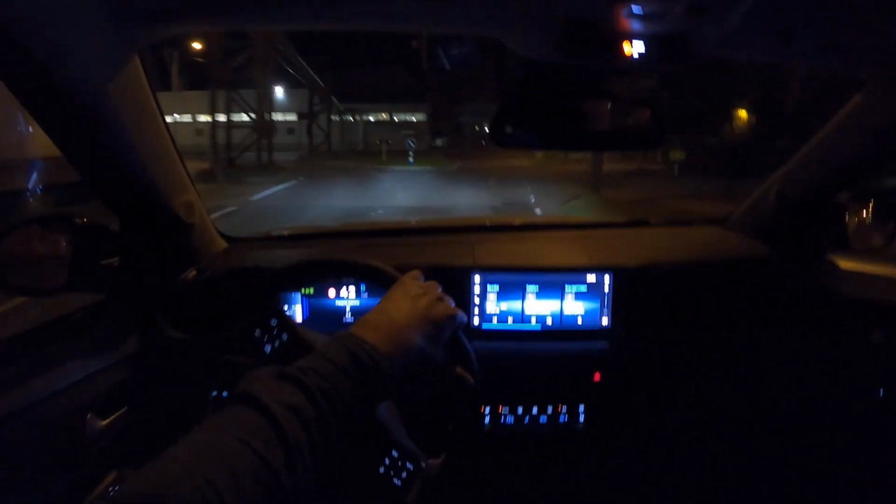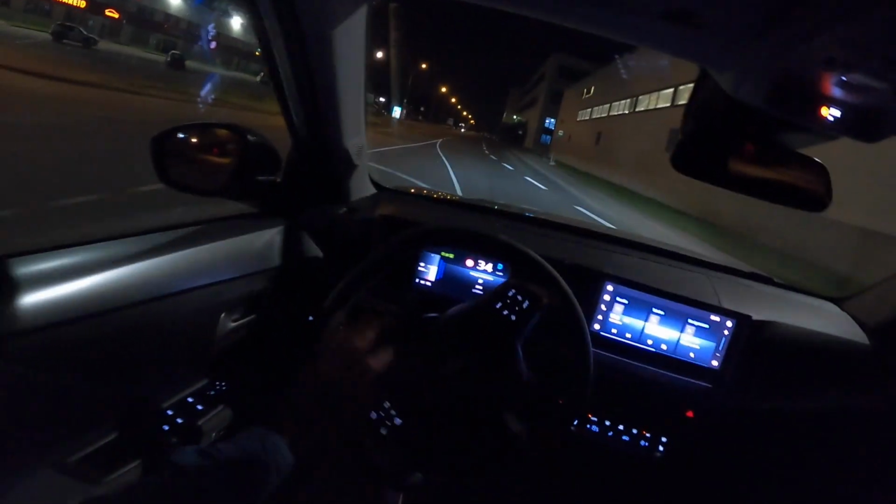This chime was the speed limit chime, but the Opel has a dedicated button to turn it off.